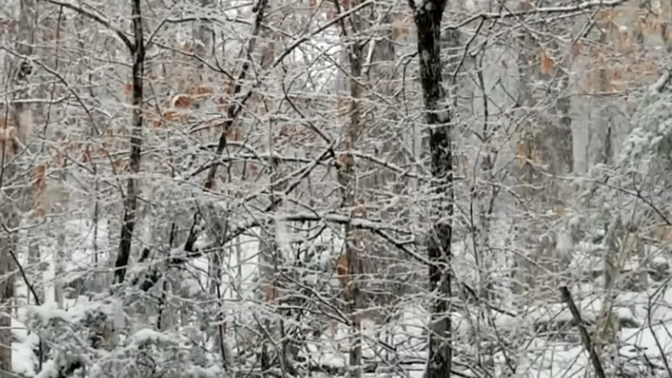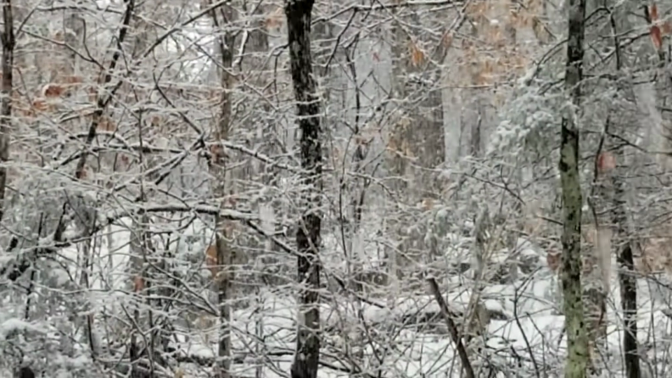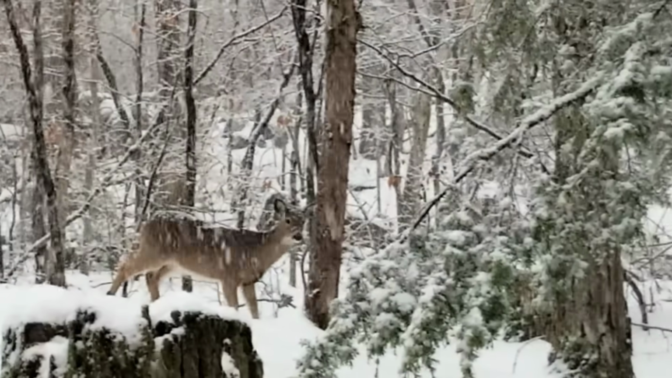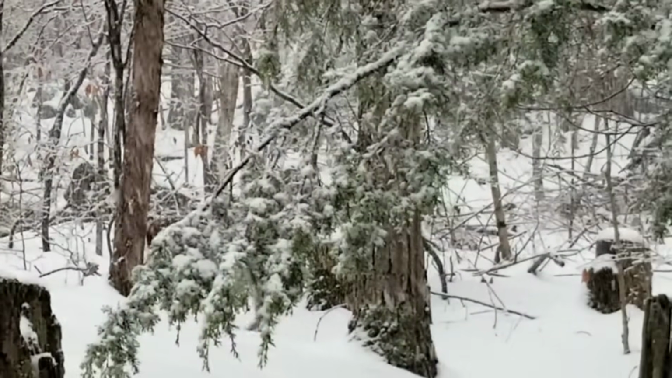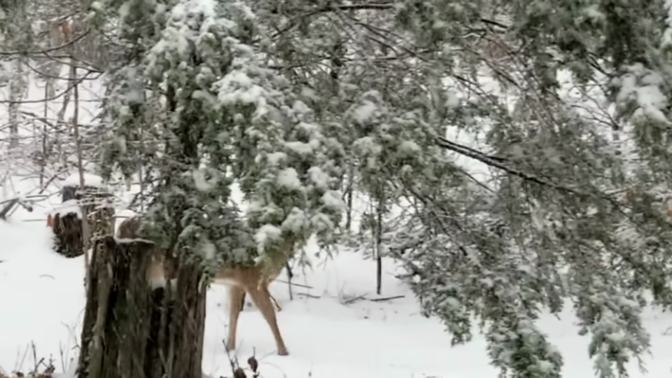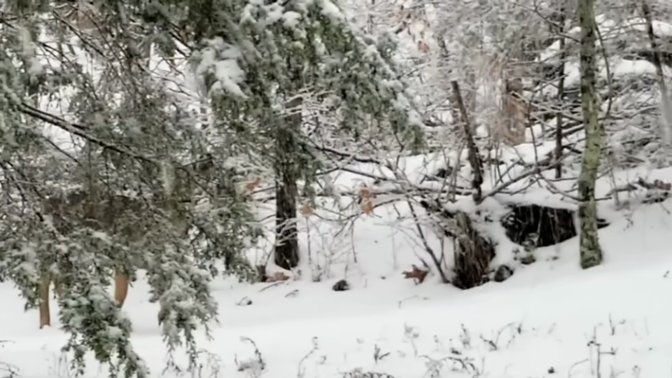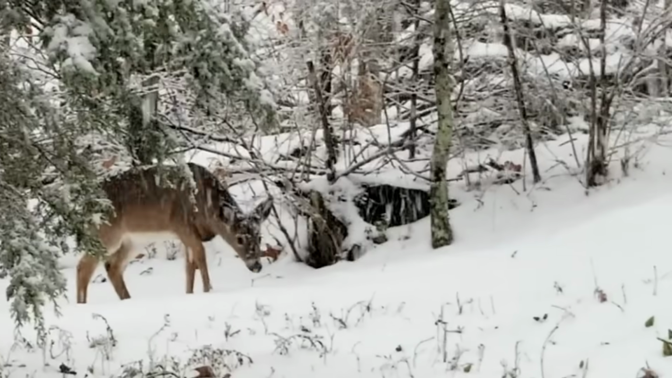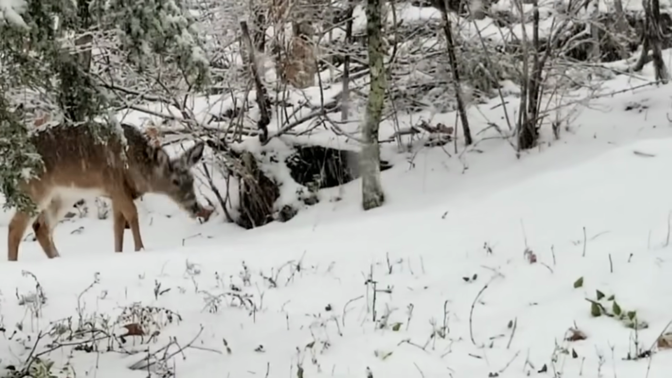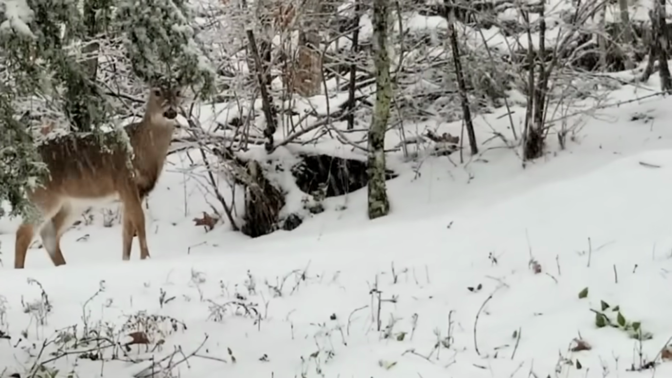But I did catch some deer moving around while I was there. And they seem to like this cold weather. They moving around pretty good. But I catch this little rare glimpse of a yearling fawn, little doe. Not worried about me so much, but she's just amazed at this snow. It's her first snowfall she's ever seen in her life. And she's amazed by it. Ain't she beautiful? But she sees me.